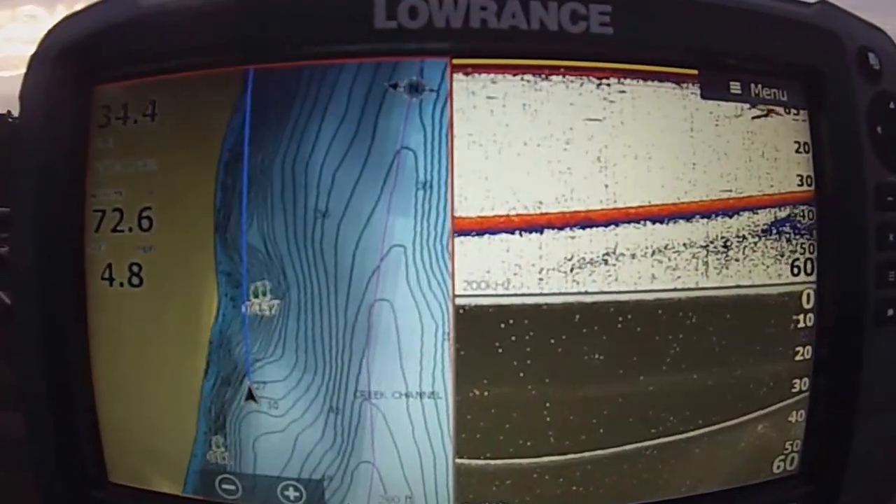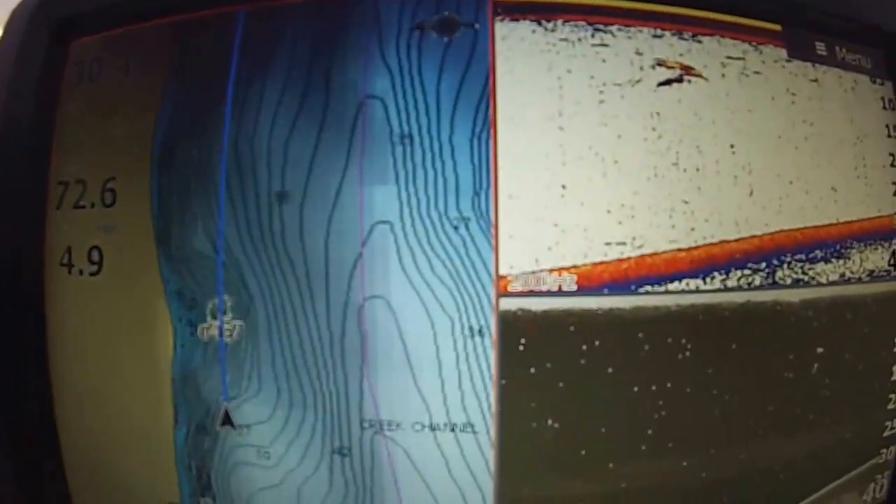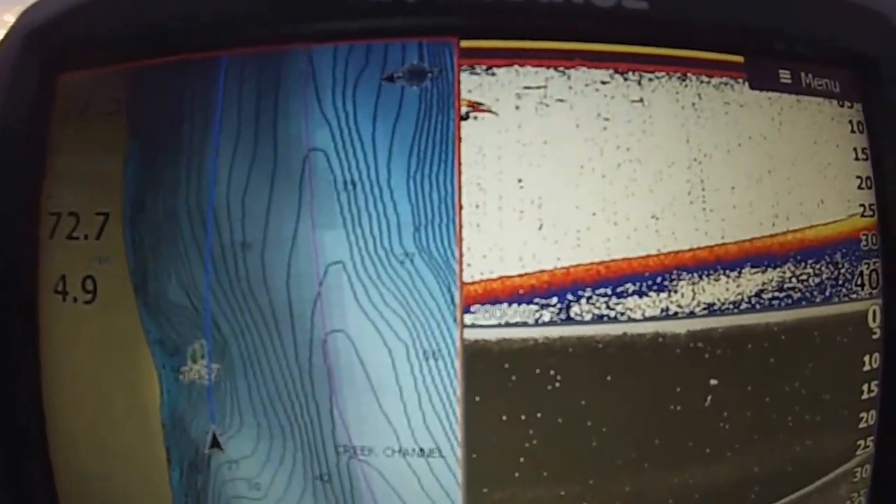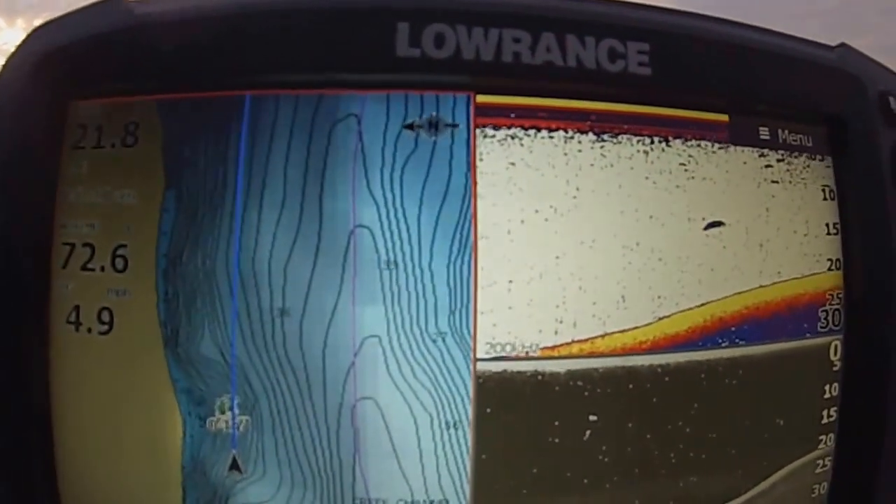I've caught several spotted bass off of them. So we got some, there's a bass right there. That's a good size one too, and he's about 10 feet. Alright, getting a little bit shallower.